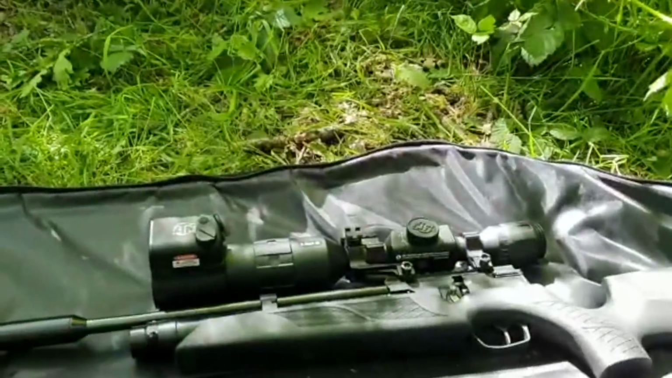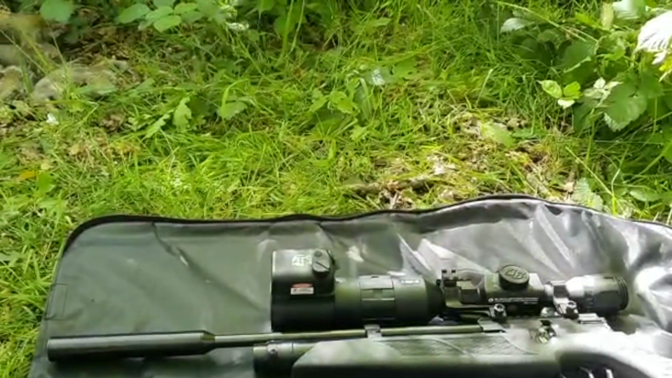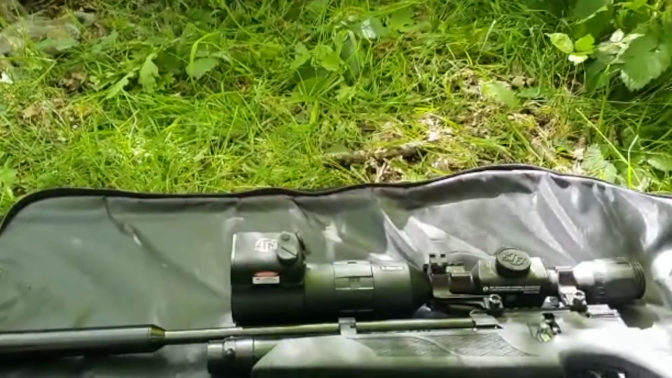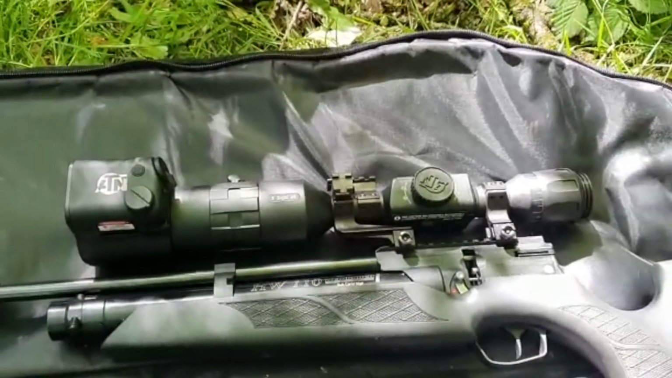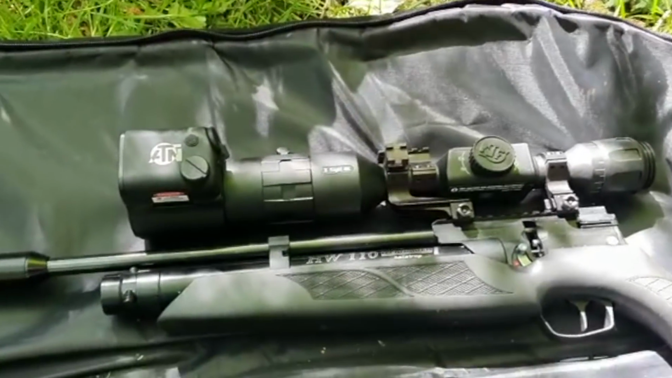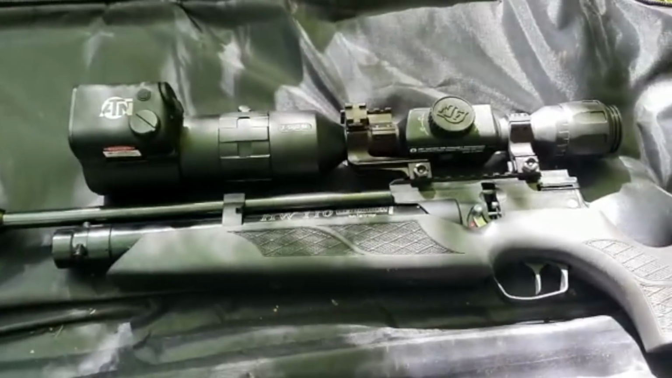Hi guys, I usually get asked what kit I use to shoot squirrels, rats and all my stuff. Basically, this is what I use. I use the ATN 4K Pro, 5x20 that one is. I use the HW110 .177. Brilliant gun,